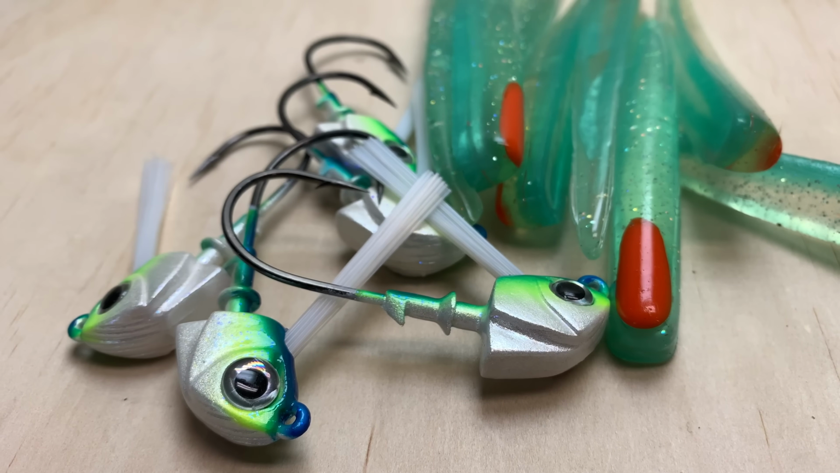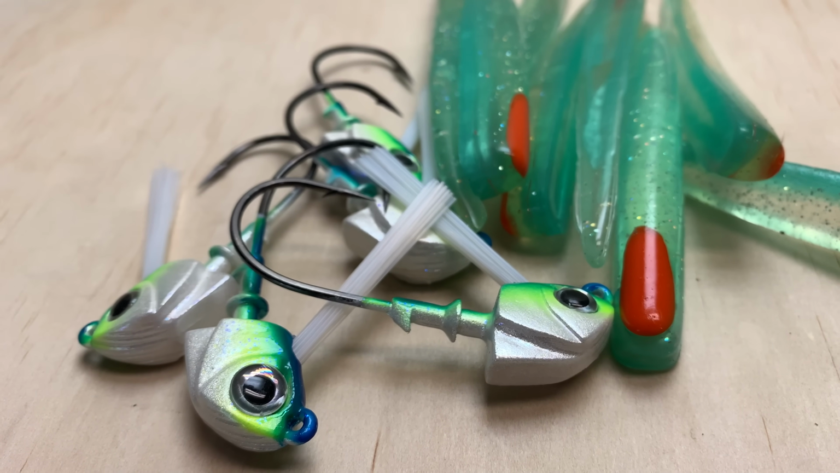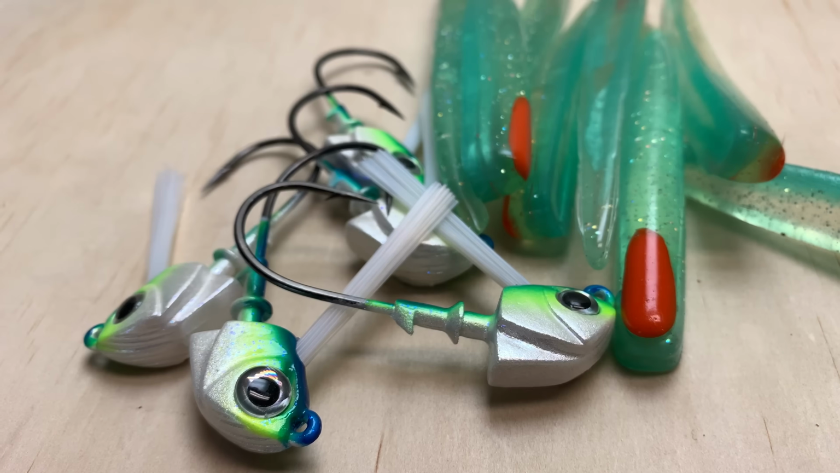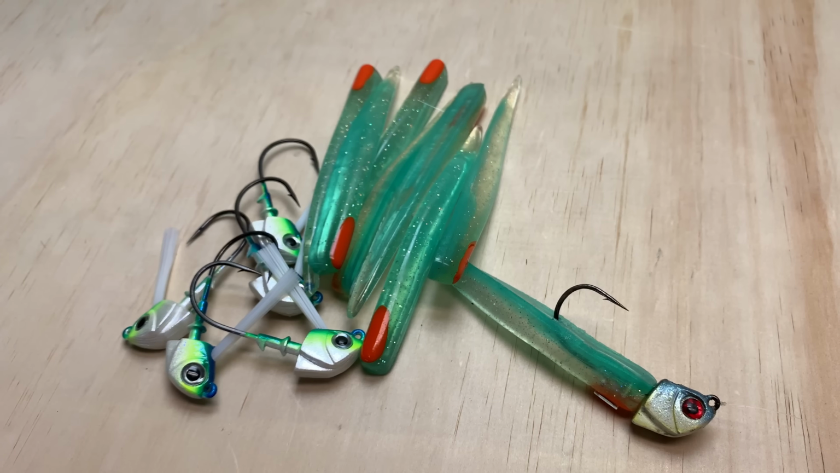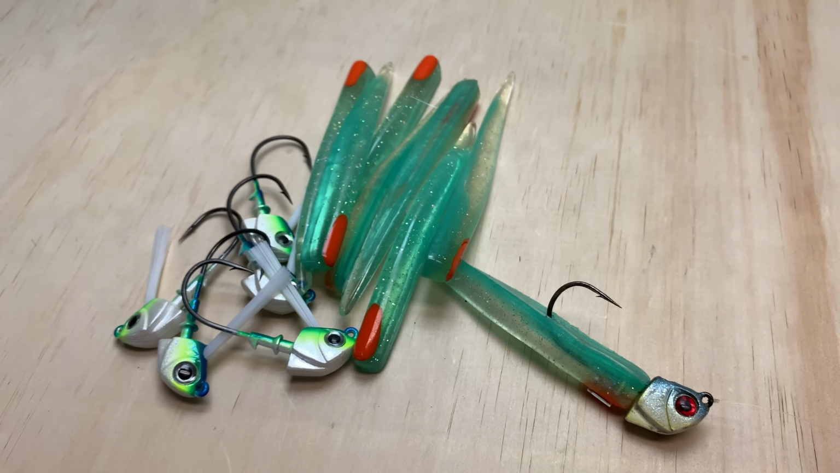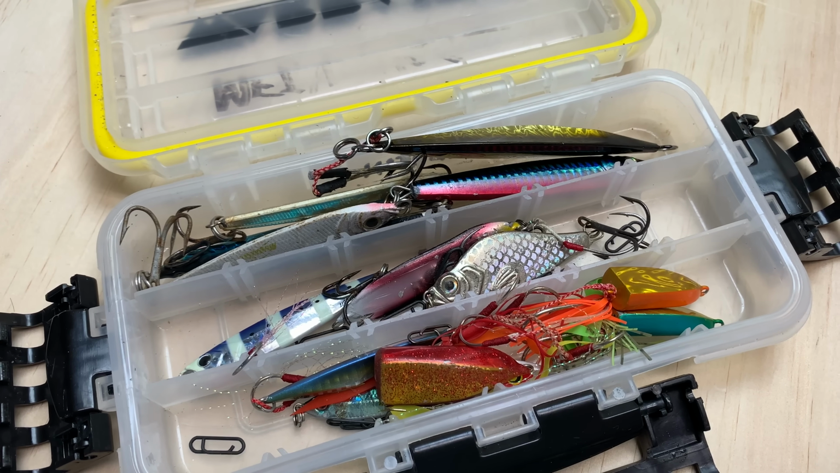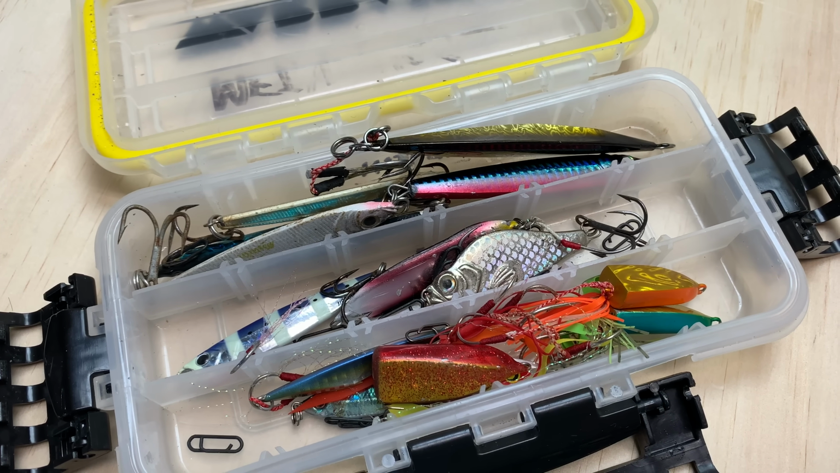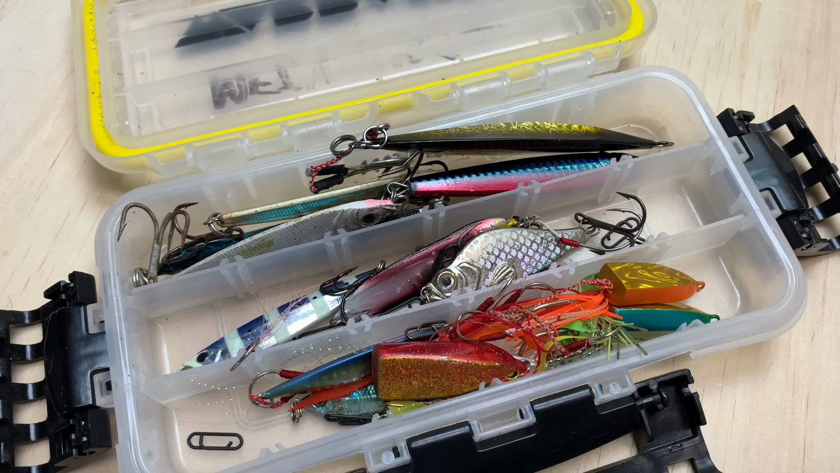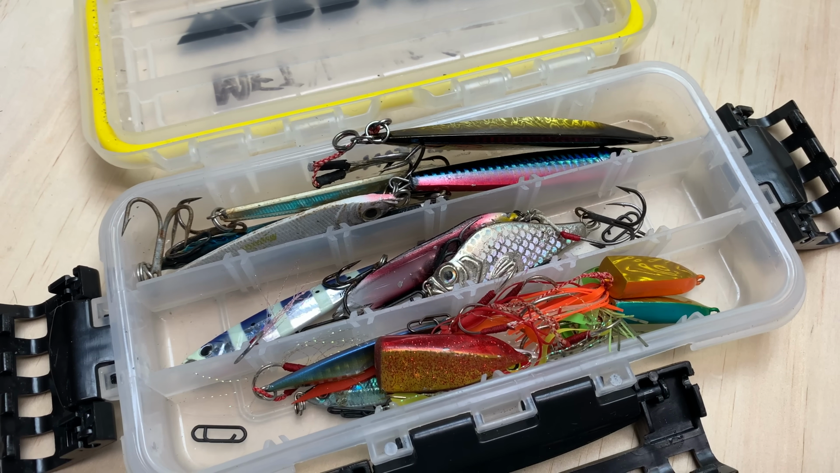And here's a look at our stock 1 ounce Sexy Dean swim bait heads with the MC swim bait slugs. I believe he calls this color a smelt with an egg roe. This has been my most productive color in San Diego Bay over the years. And for the small heavy irons, this is the box I bring to San Diego Bay. I have a variety of different sizes, colors, and shapes depending on how deep I'm fishing and what the current is like at that given time.